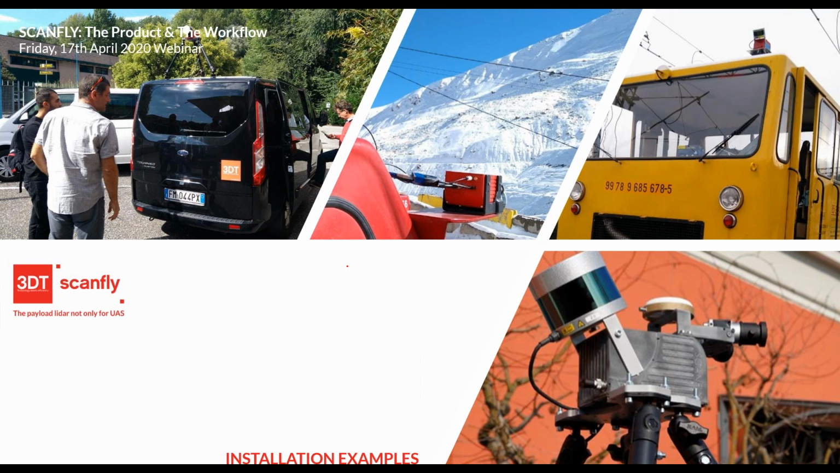Okay, we have 2 options. We have a global shutter industrial camera, and we have the Sony Alpha 6000 and Sony Alpha 7R, basically for drone applications.